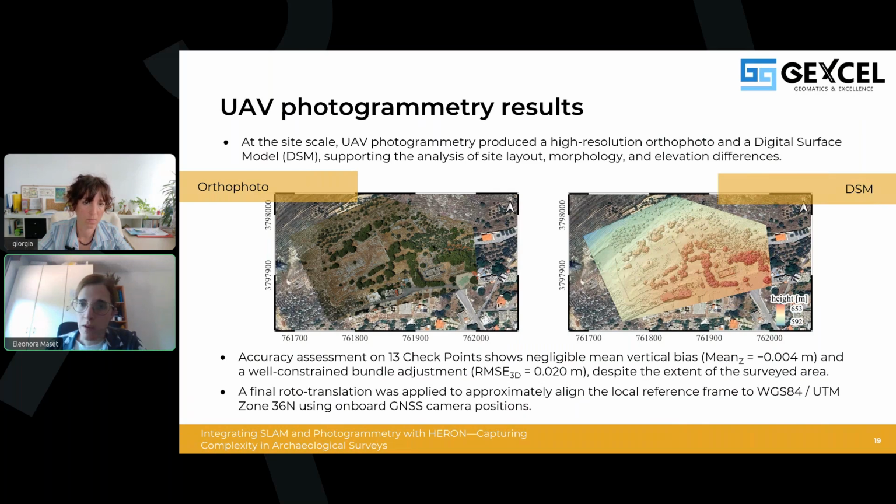Despite the considerable extent of the surveyed area, an accuracy assessment carried out on 13 checkpoints shows negligible mean vertical bias and a well-constrained bundle adjustment, leading to a root mean square error of just 2 centimeters.